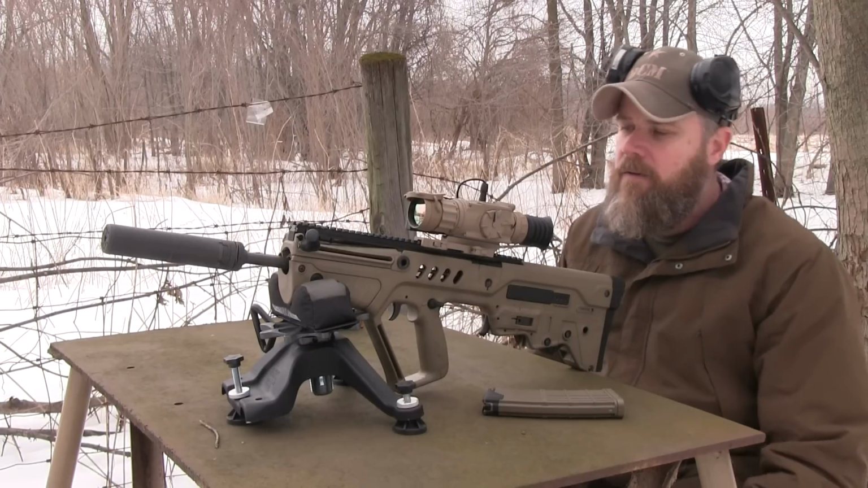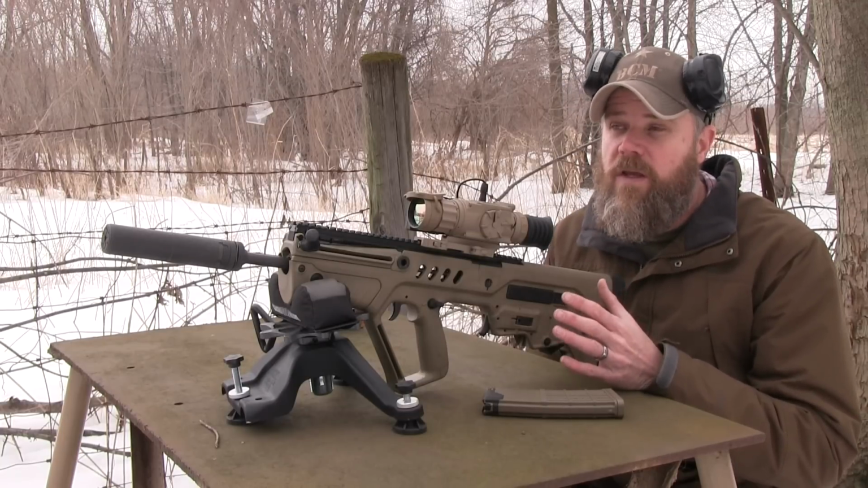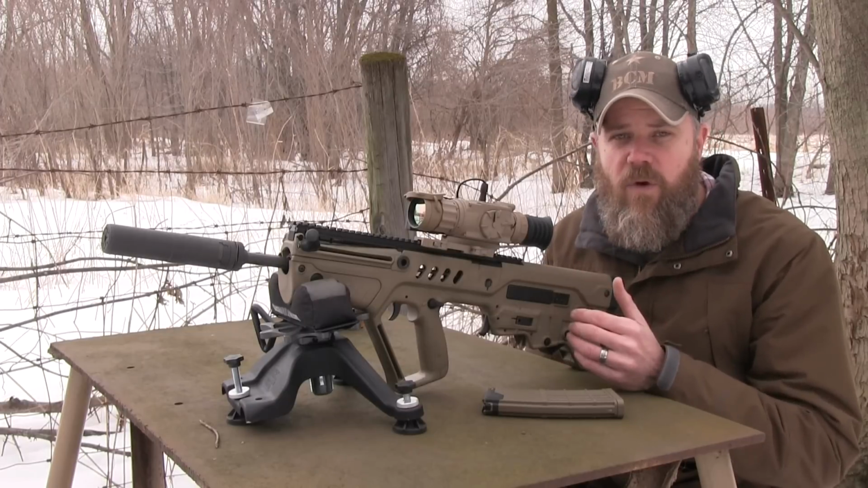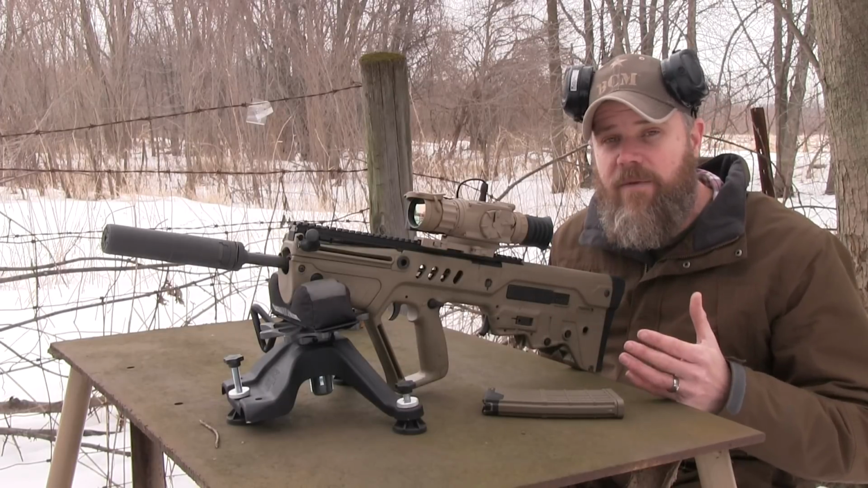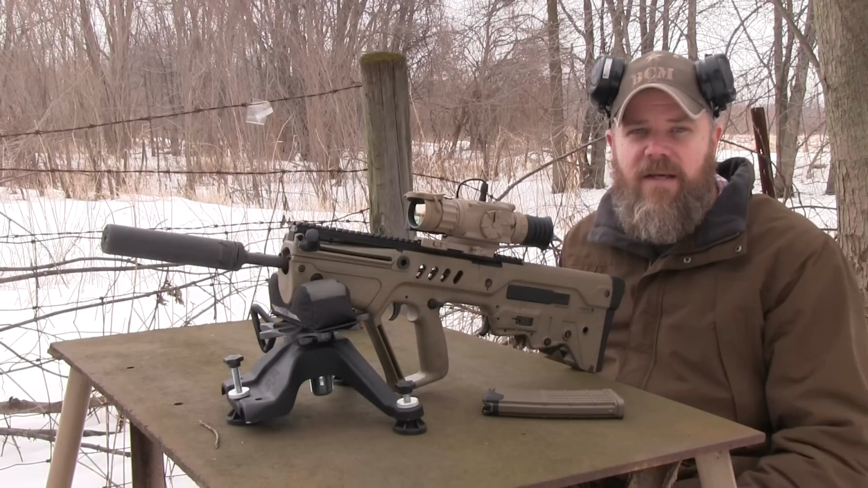A thermal imager does the complete opposite. A night vision sight is really good, obviously, at night. It's not so good during the daylight. You have to put a filter over it to block out all that light so you don't damage the intensifier, and it makes it very hard to see. So typically people take those off for daytime use.